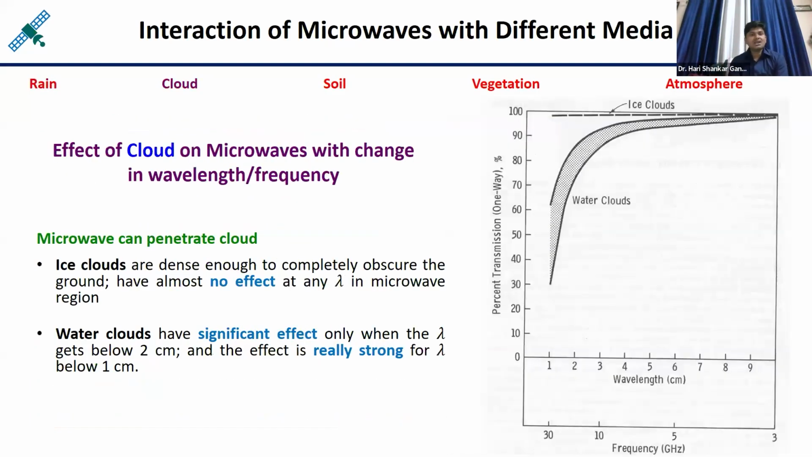Okay. Now this slide shows the effect of cloud on microwave. So the similar effect you can observe here. This side is wavelength, this side is the transmission rate, and here you can see two types of clouds. One is called the water cloud, another one is called the ice cloud.